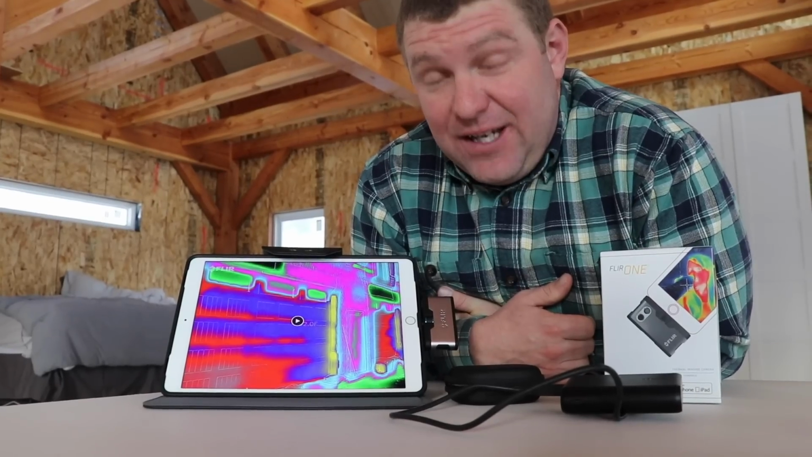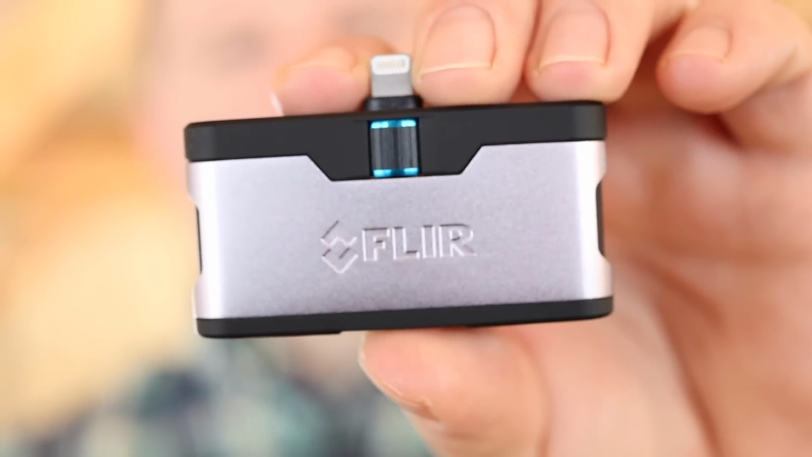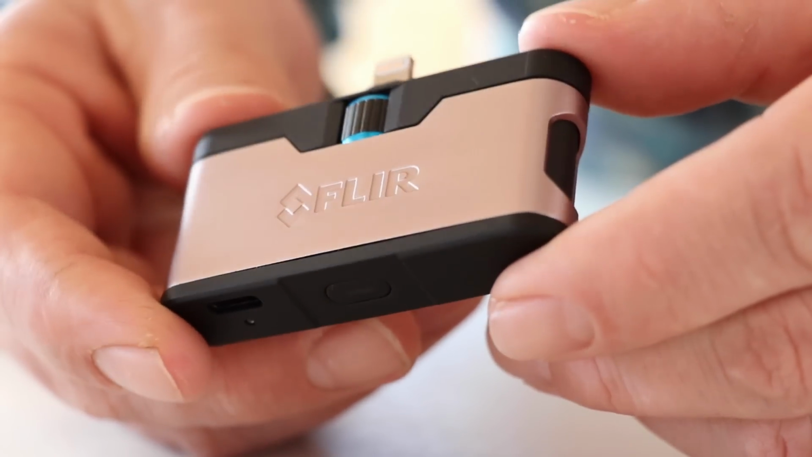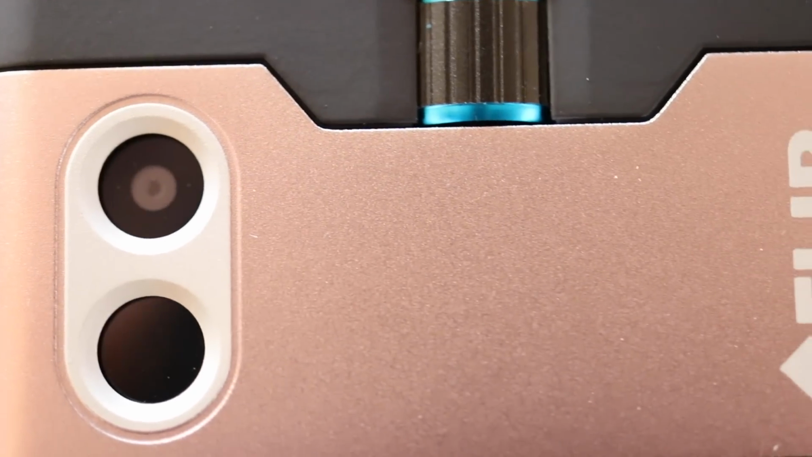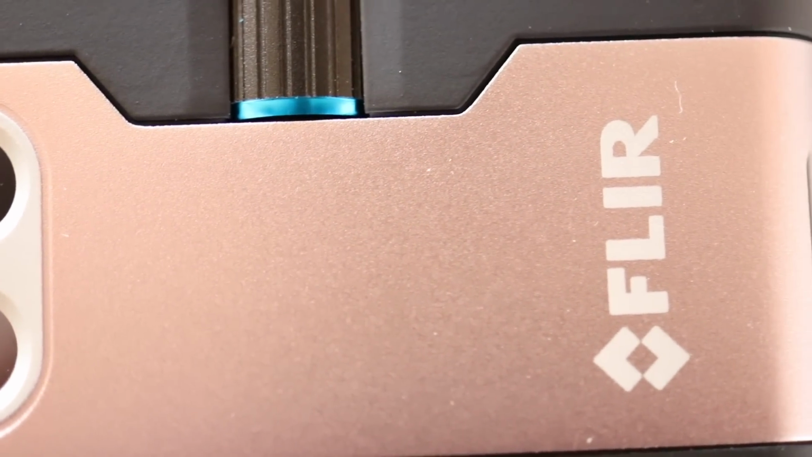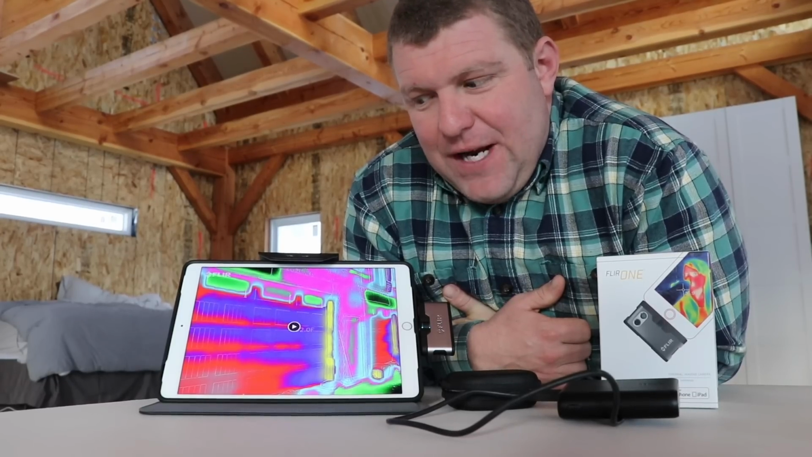How much does it cost? The device itself is anywhere from $200 to $300. That's a little bit of an investment for sure, but compared to the cost of this type of technology, that's a bargain. So what are our final thoughts, first impressions on this?